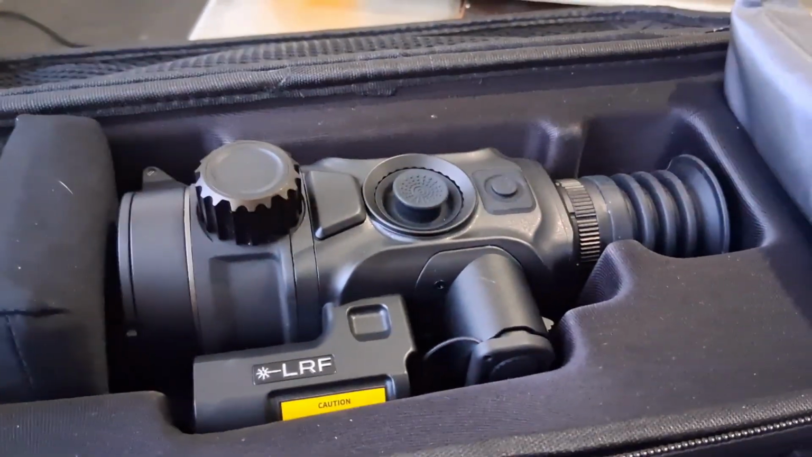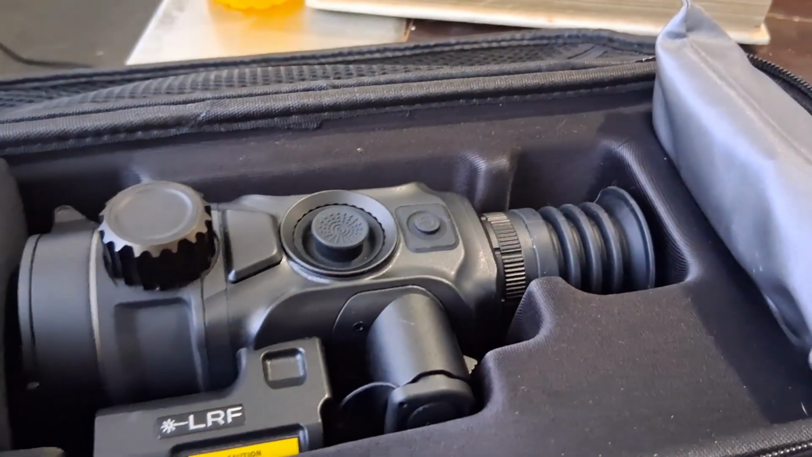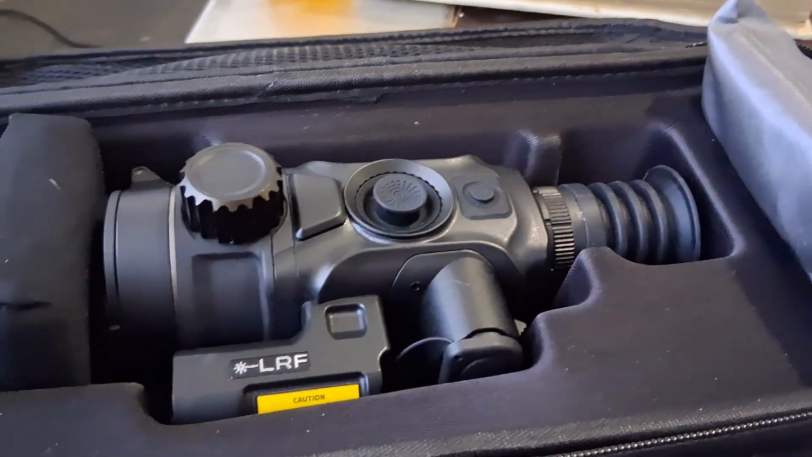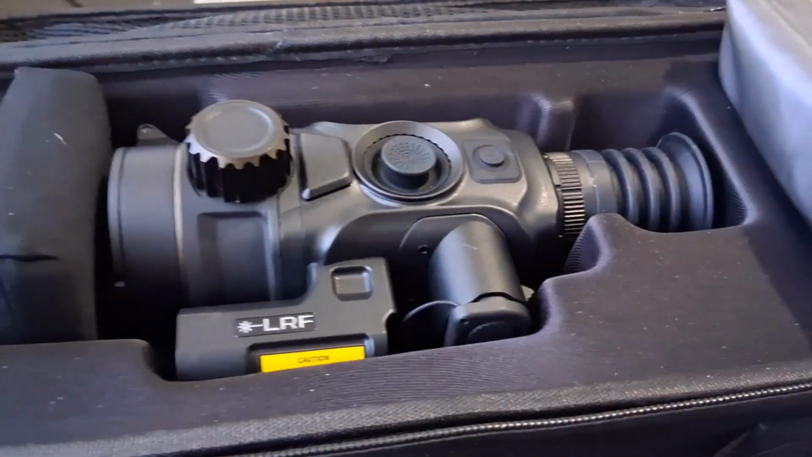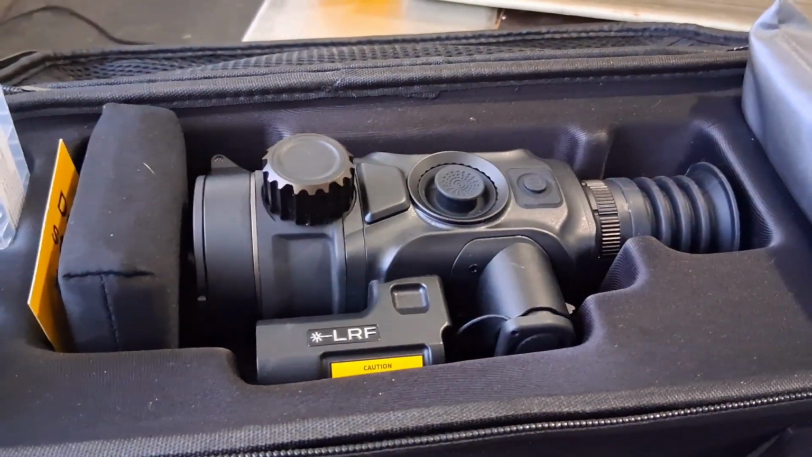The rangefinder is advertised out to 1,300 yards. I haven't tested it that far. I only tested it to about 386 yards, I think it was. And we went over the weight. It's 27 ounces without batteries.